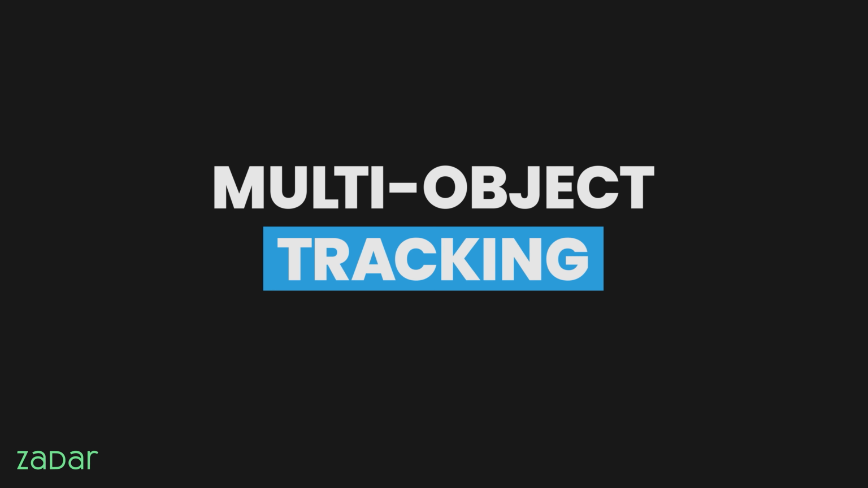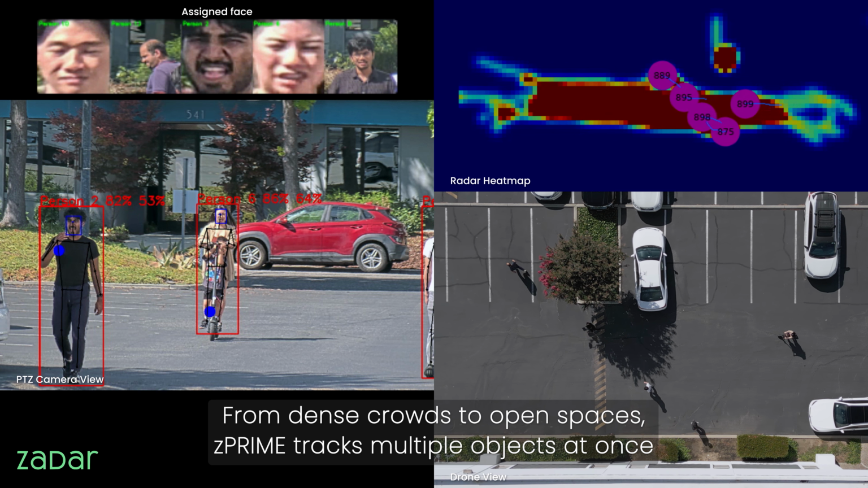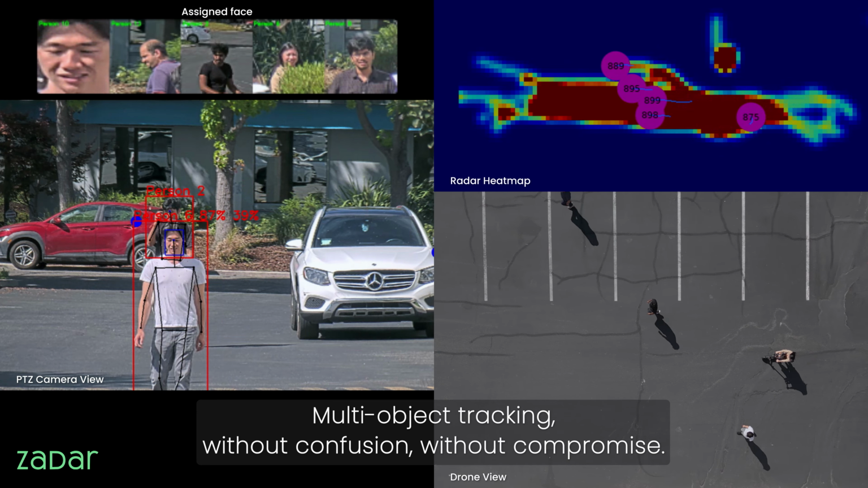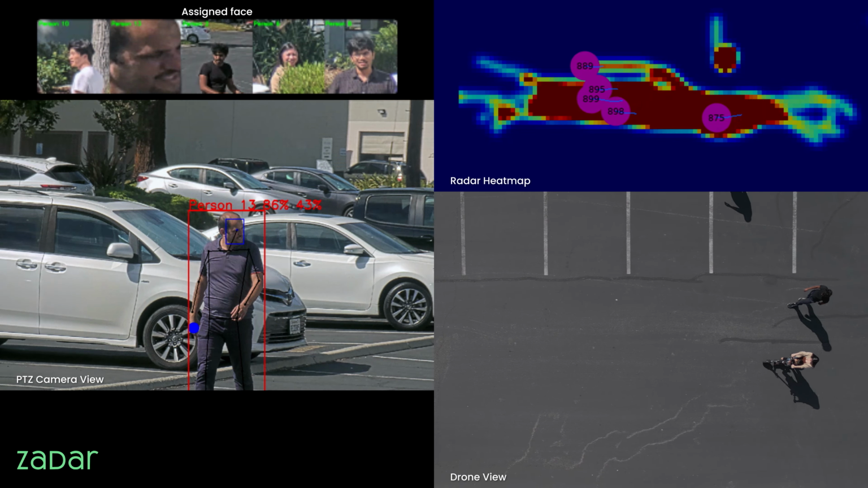Multi-object tracking. From dense crowds to open spaces, zPRIME tracks multiple objects at once, separating individuals and assigning unique IDs. Multi-object tracking, without confusion, without compromise.